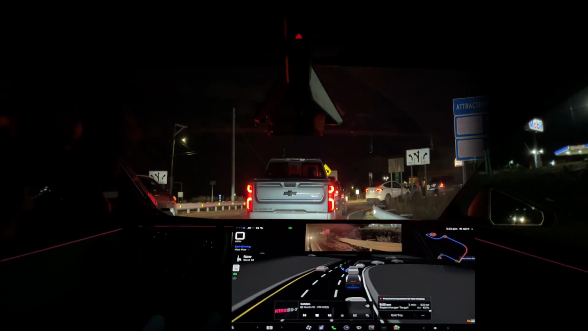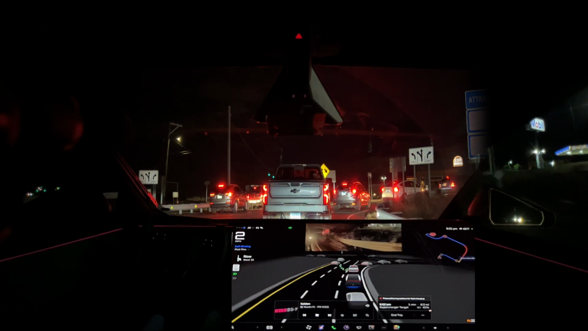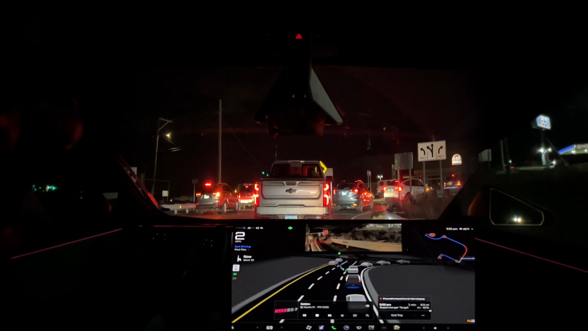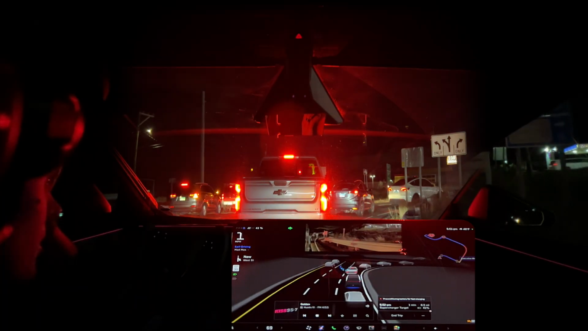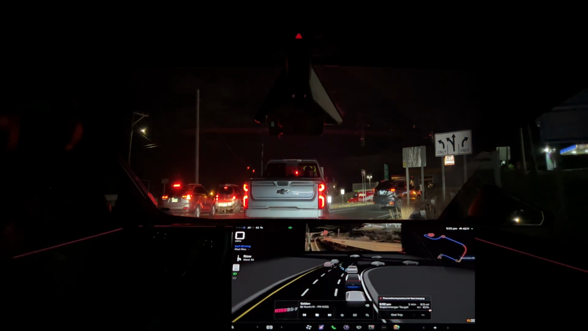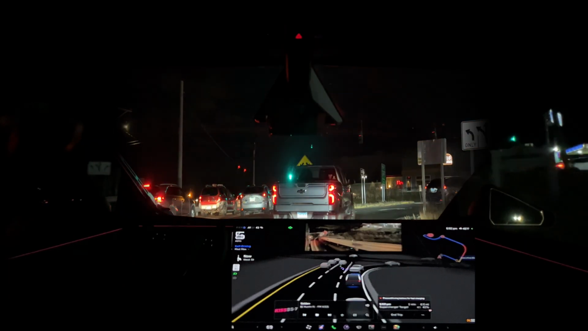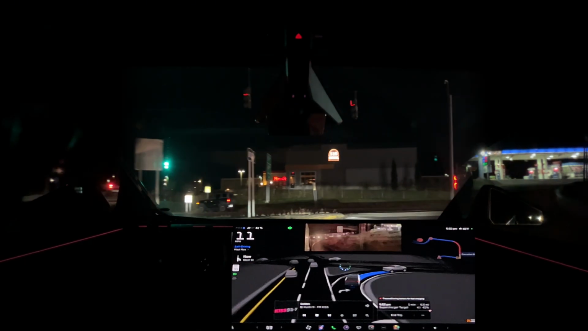Got a Model Y waiting in line up here. This will be entertaining to see. What is it? 3 open chargers. There's a Model Y coming out. I guess I'm one of the chargers. I know there's been some broken chargers at this station.